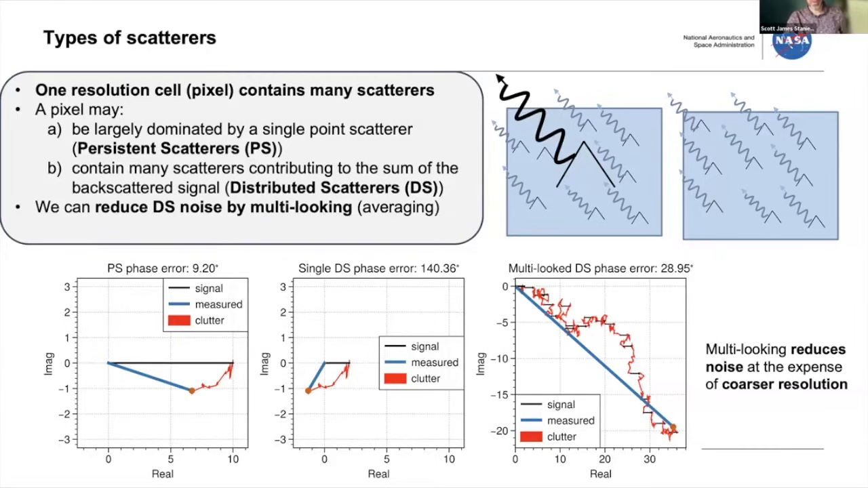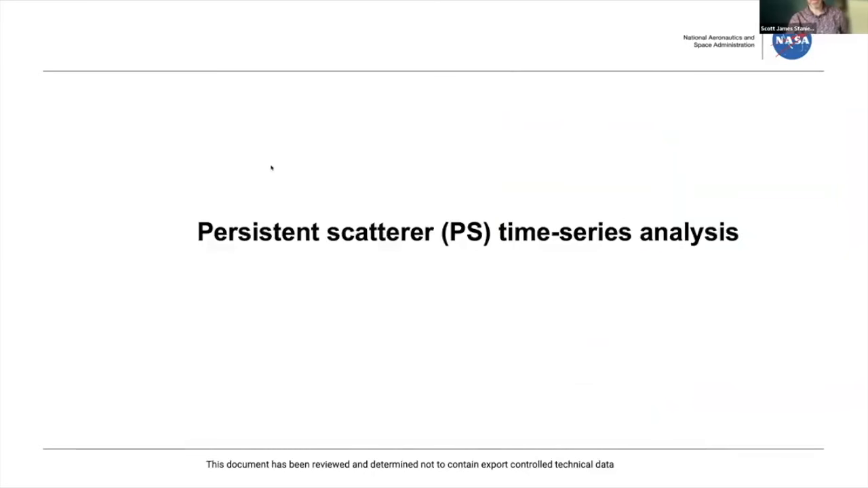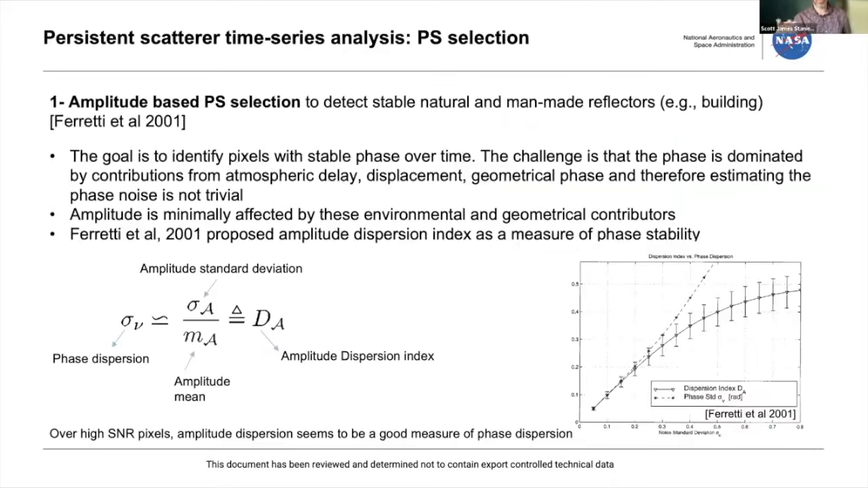People were more interested at first in PS time series. In the early 2000s, this is from the Ferretti paper, the theory and successful examples, where he came up with a very simple heuristic to find within a SAR image which are the not so noisy pixels.